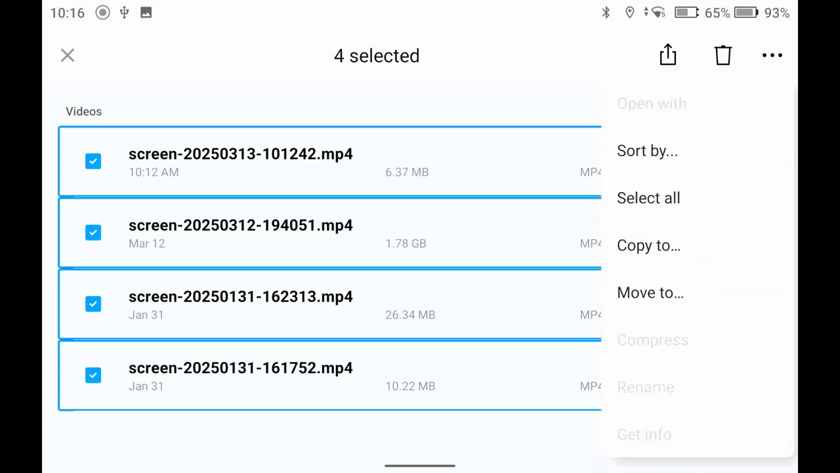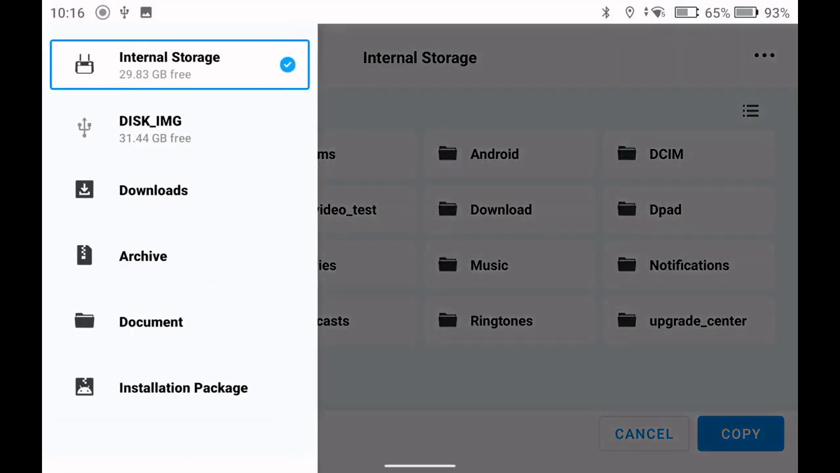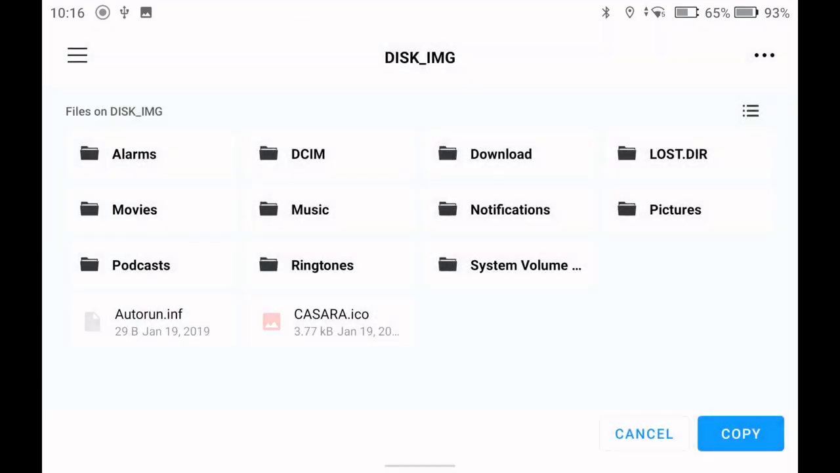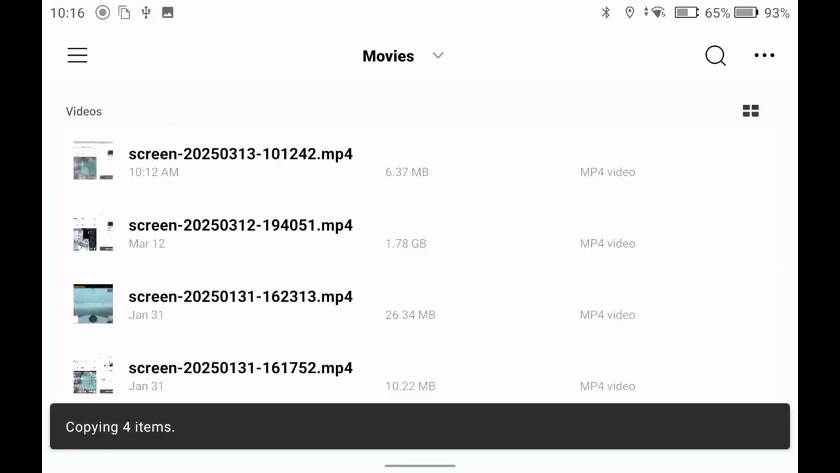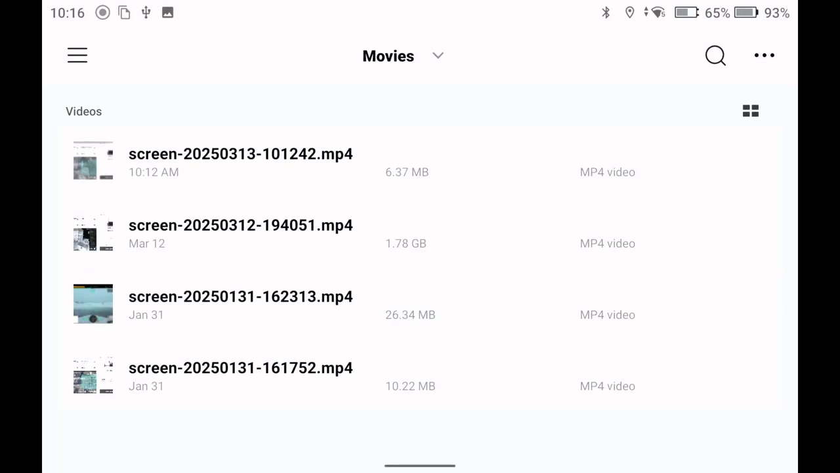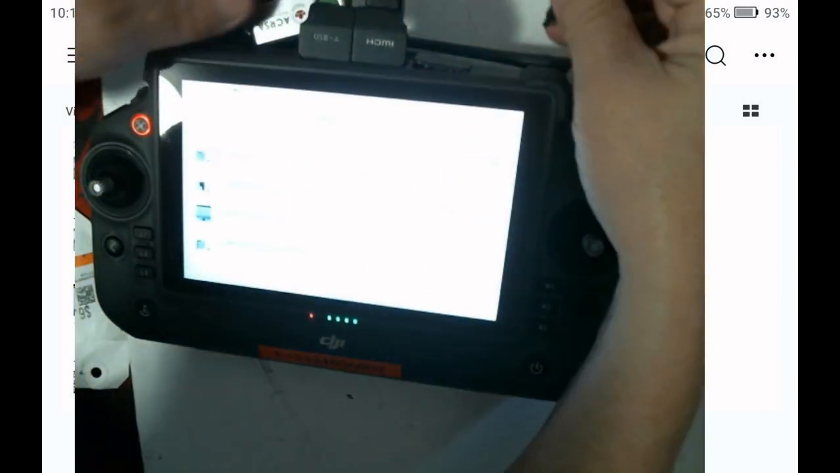I'm going to copy to, and then I'll go to my 32 gig, and I'll put them in movies there. Copy. So it's copying those right now. So that's one method, and I left them on there for a reason. So the other choice is